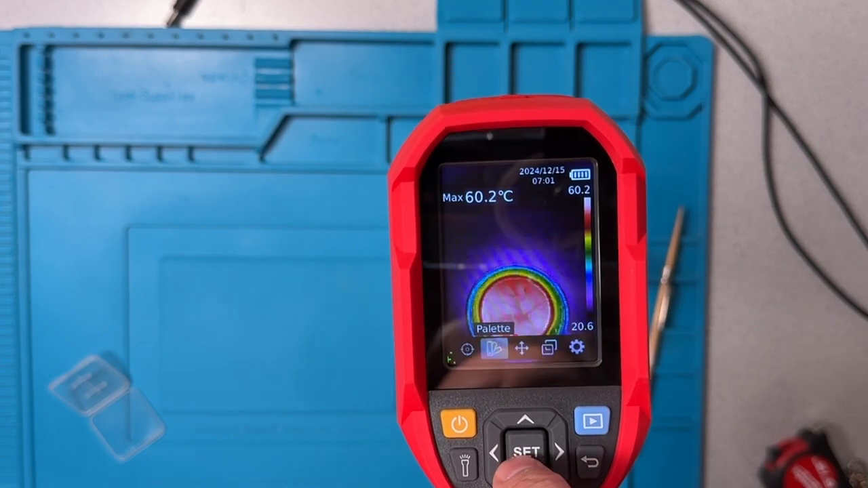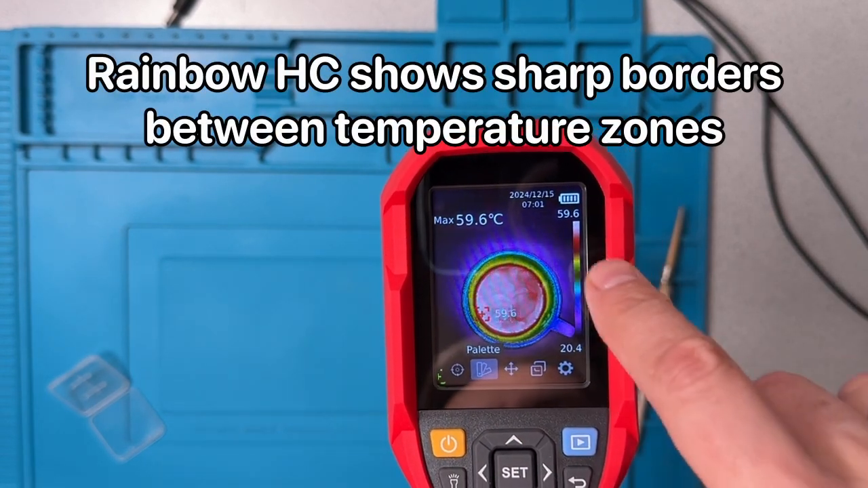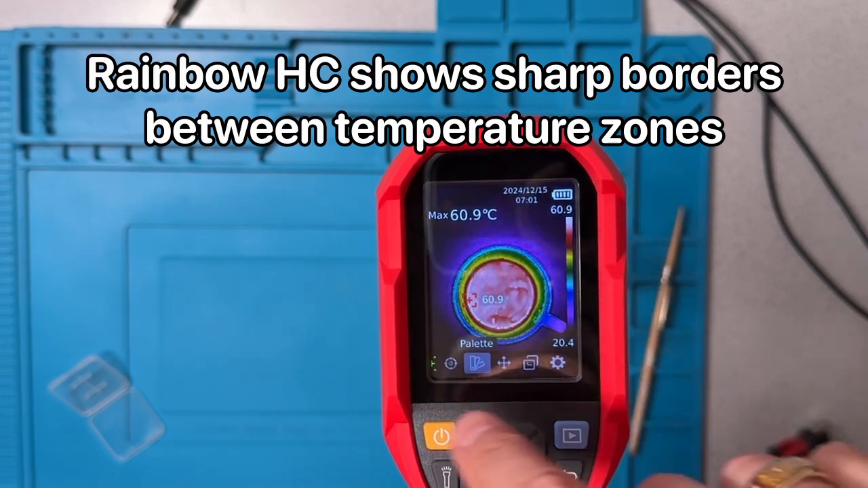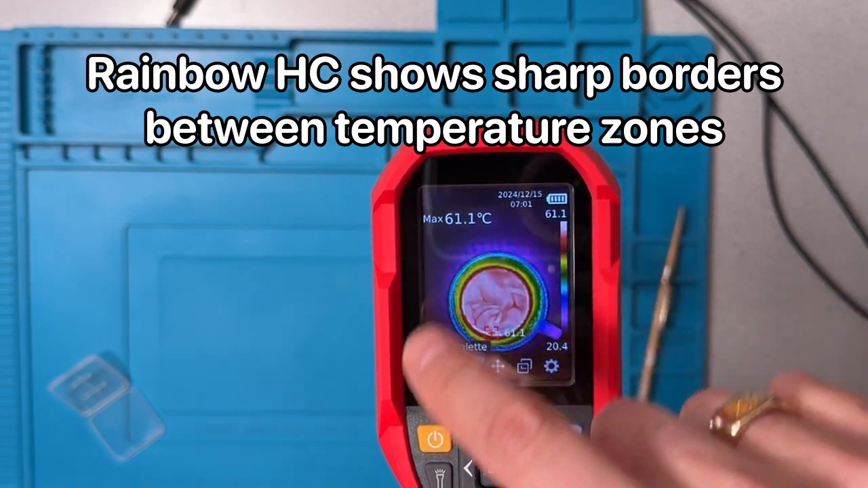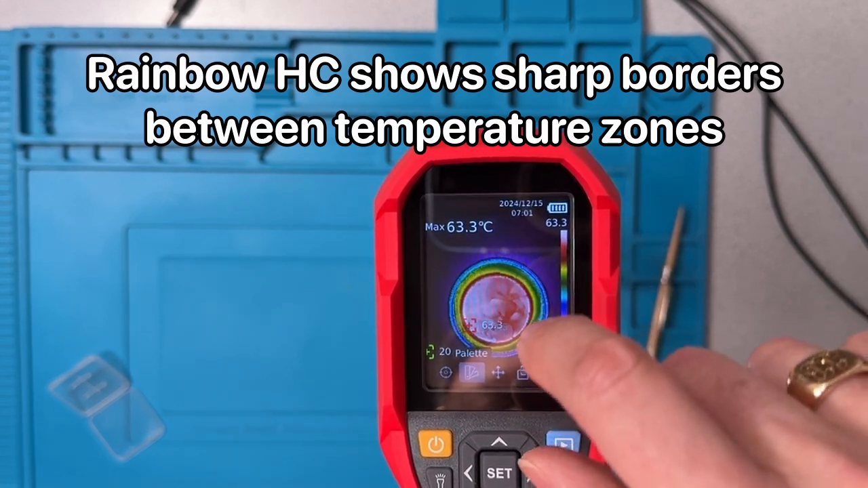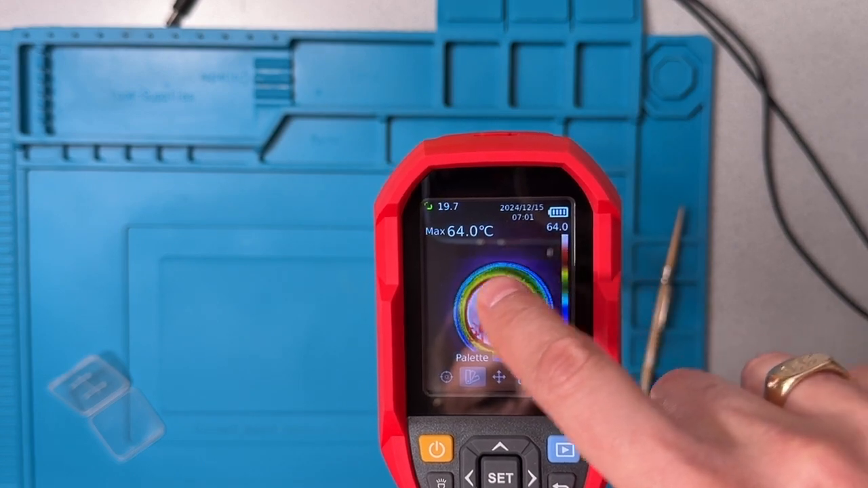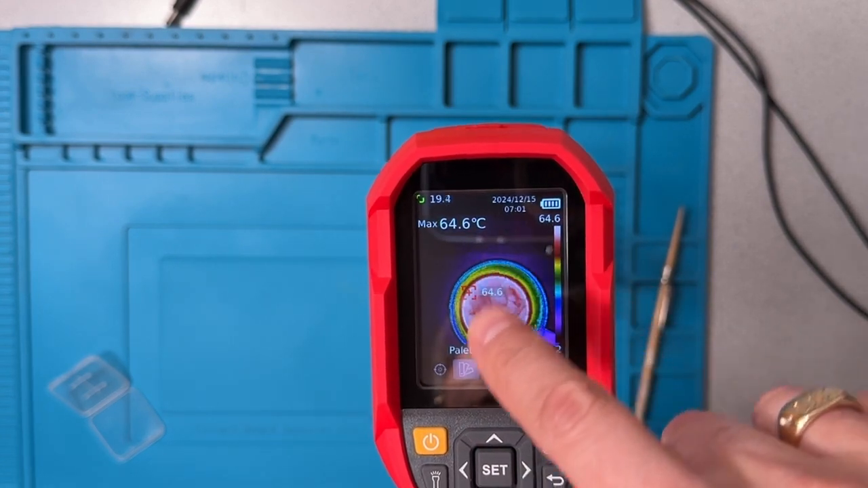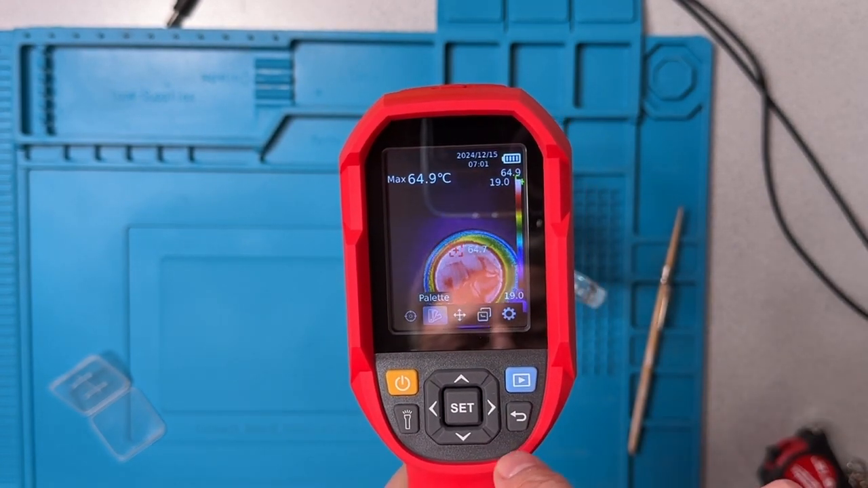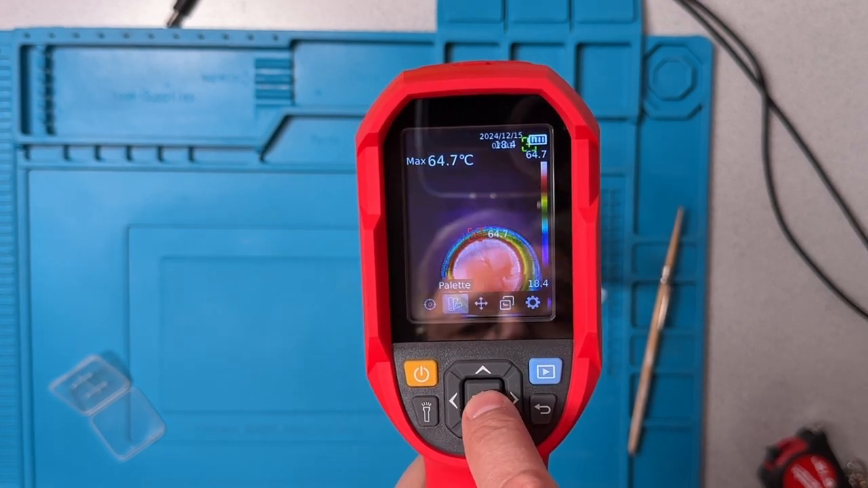So if I choose rainbow, you can see that the zones, we'll use a fancy term, the isothermal curves, appear with similar colors. And so this rainbow setting allows us to see areas where the temperature is relatively the same in similar colors. Now I'm going to go back to the default one, which was called iron.